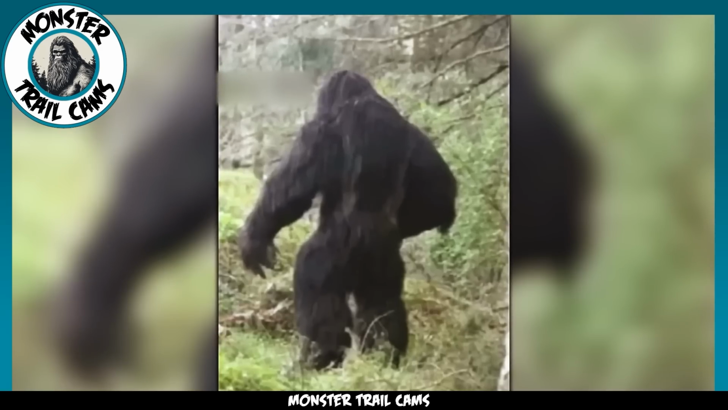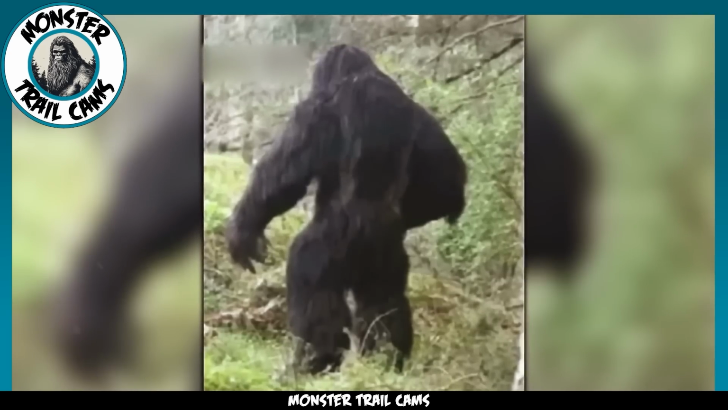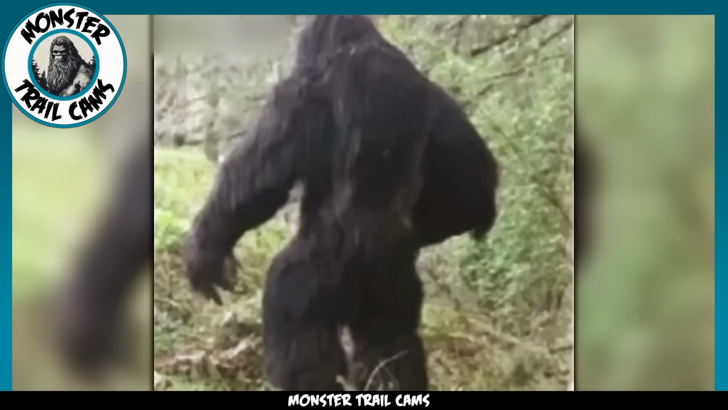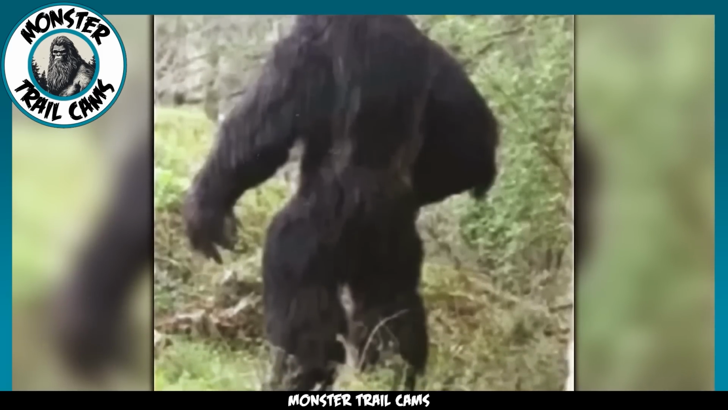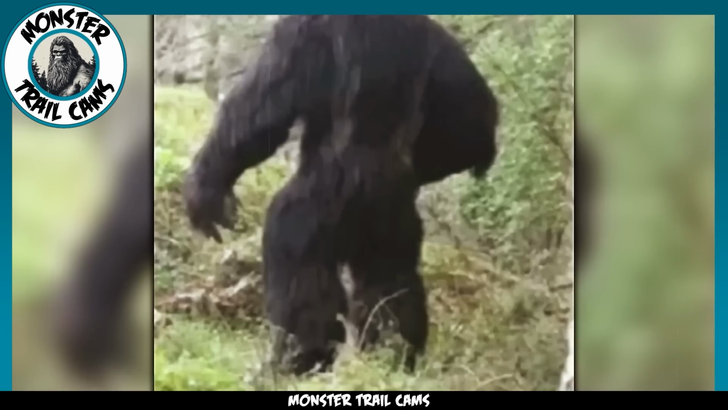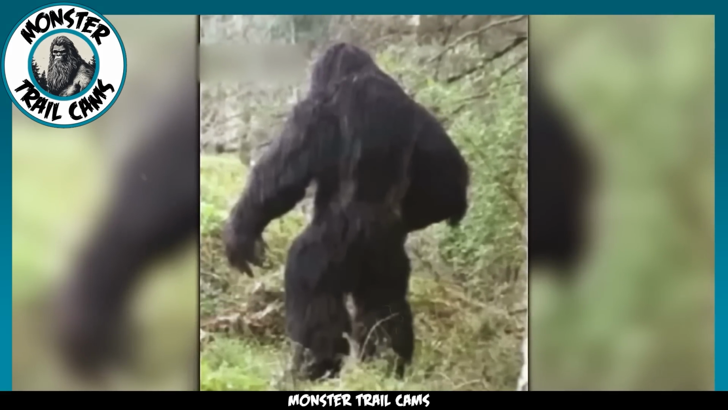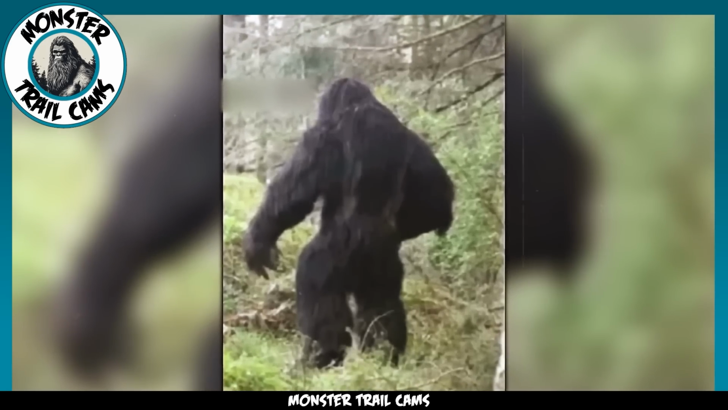We have a still image reportedly taken from a trail cam in Michigan. The creature bears a striking resemblance to a silverback gorilla. We know there are no gorillas roaming the wild forests of Michigan, so we can assume this creature is supposed to be a Bigfoot, but I'm not convinced. Most reports of Bigfoot claim the creature to have brown fur and more human-like proportions. This creature's legs are simply not long enough.